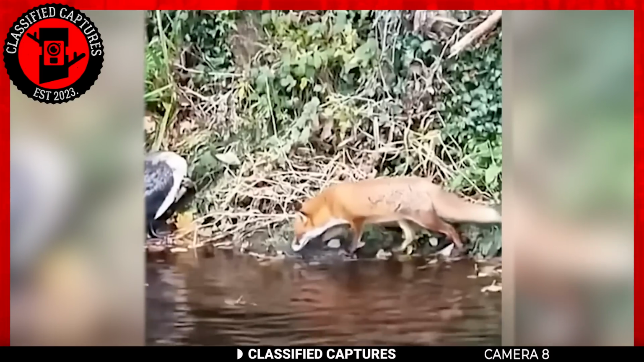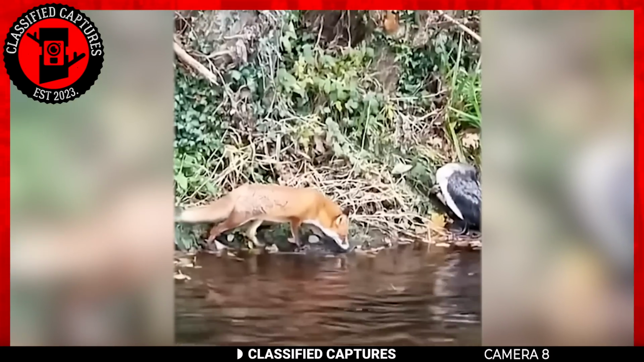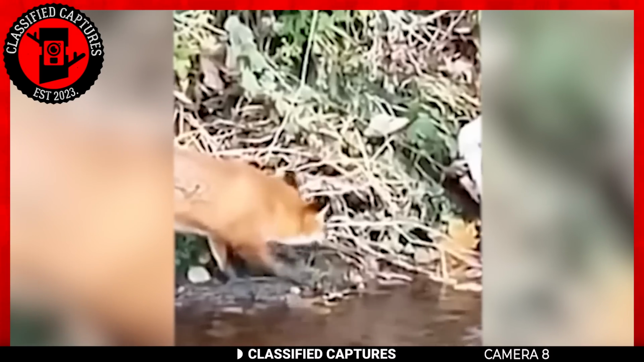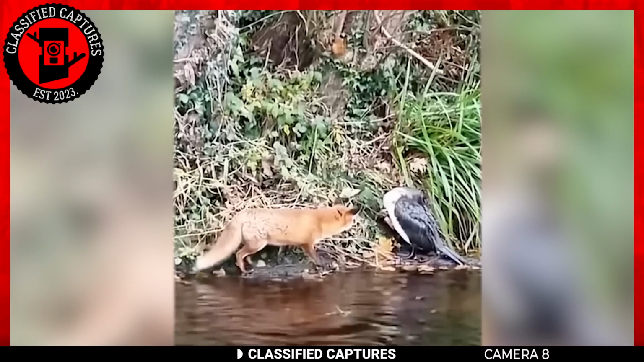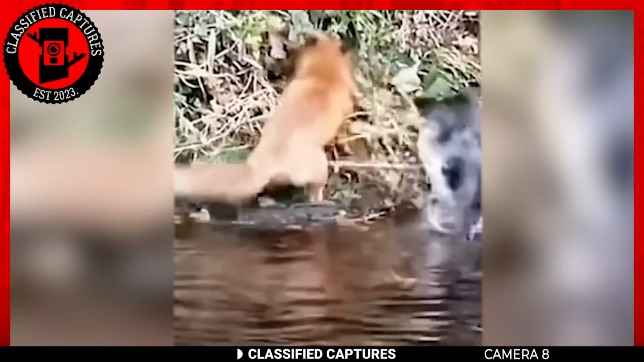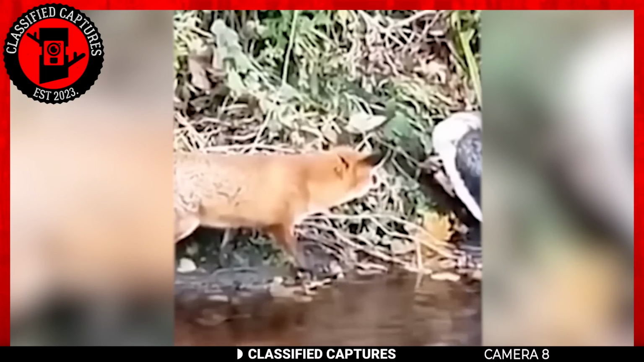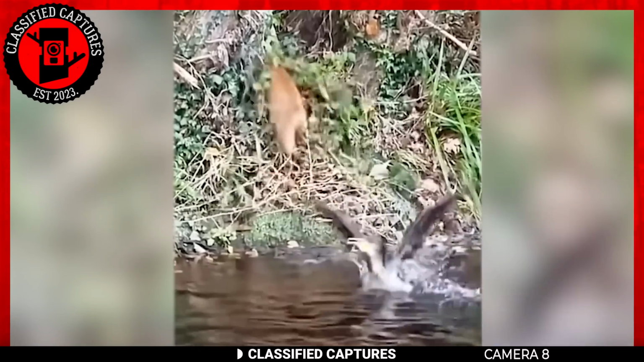Are foxes opportunistic hunters? Definitely. They would eat anything that presents itself to them, be it a bird, a rodent, rabbit, or even an insect. This fox came across a sleeping bird and thought it had hit the jackpot. It assessed the situation and jumped in, hoping to secure for himself a large lunch. Fortunately for the bird, however, it woke up in the nick of time and evaded the attack. All it had to do was get into the water to evade the fox, and it did so swiftly.